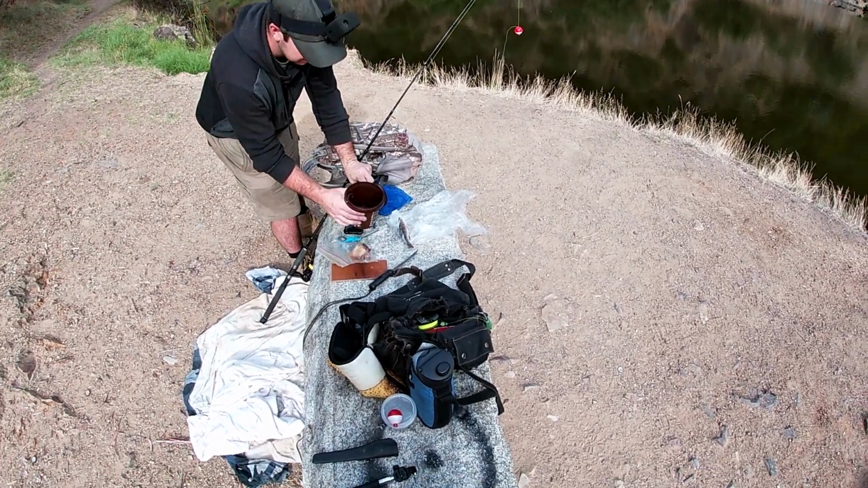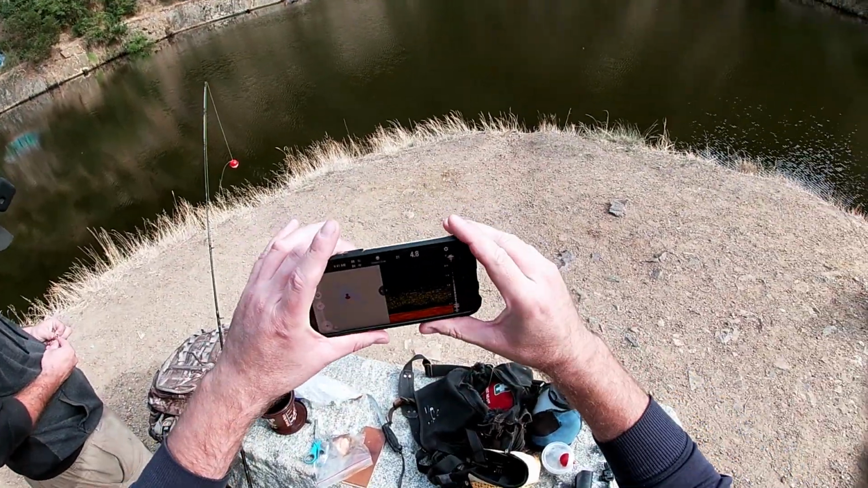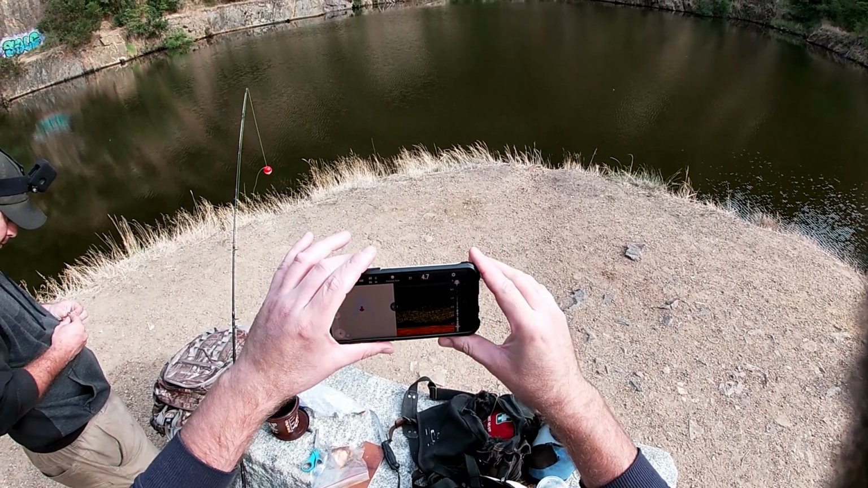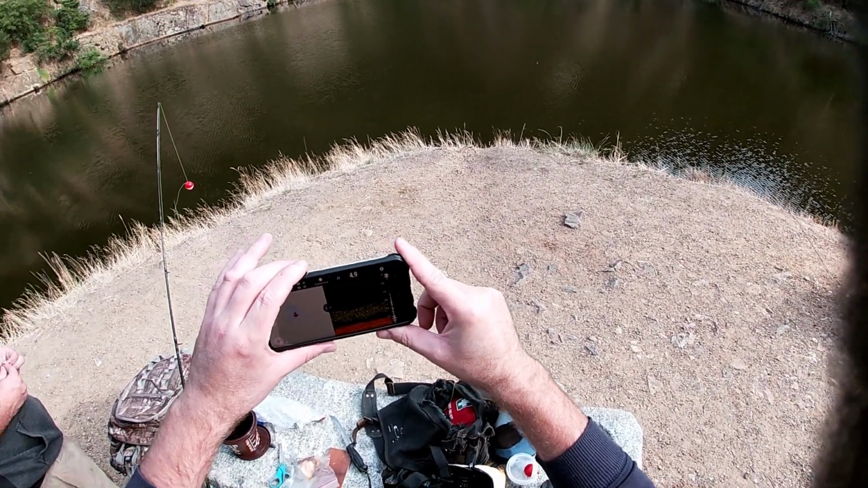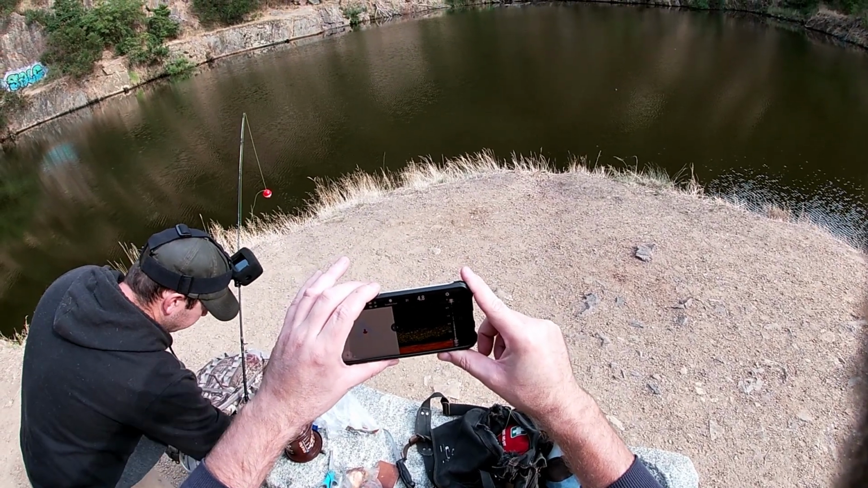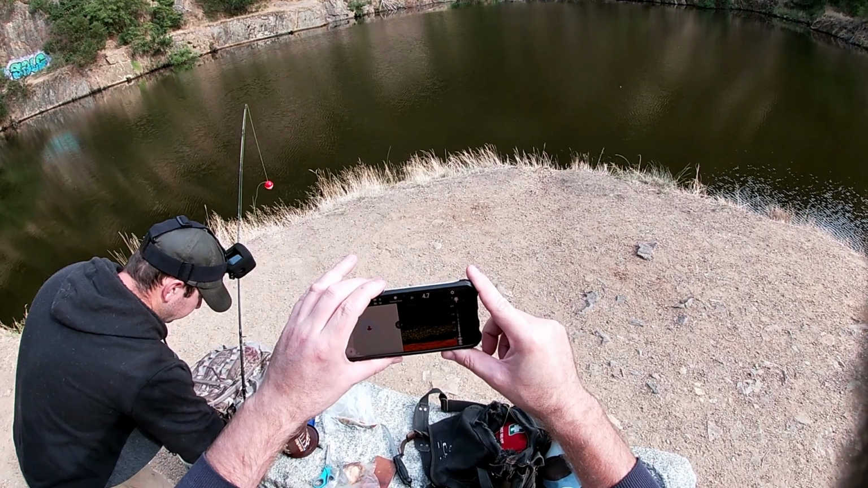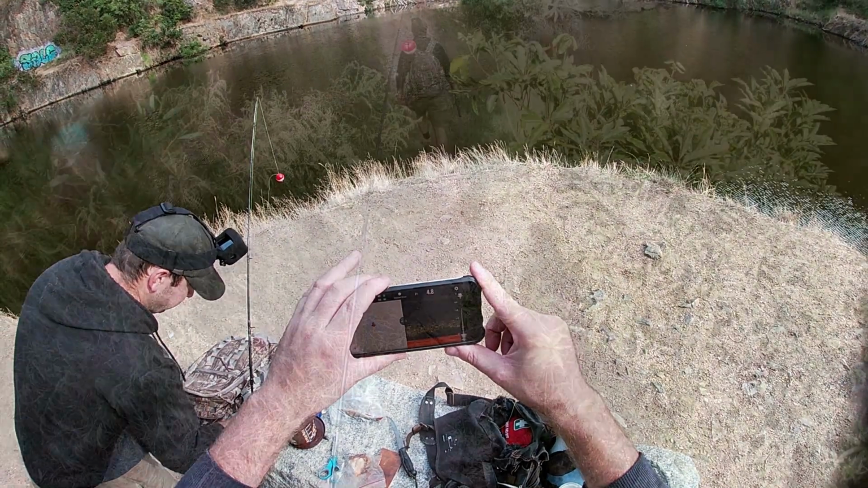All right, see what we've got in here. 21 degrees, 4.8 meters. See, I think that's all vegetation on the bottom. That green and yellow, especially the green. Yeah, I think that's vegetation.